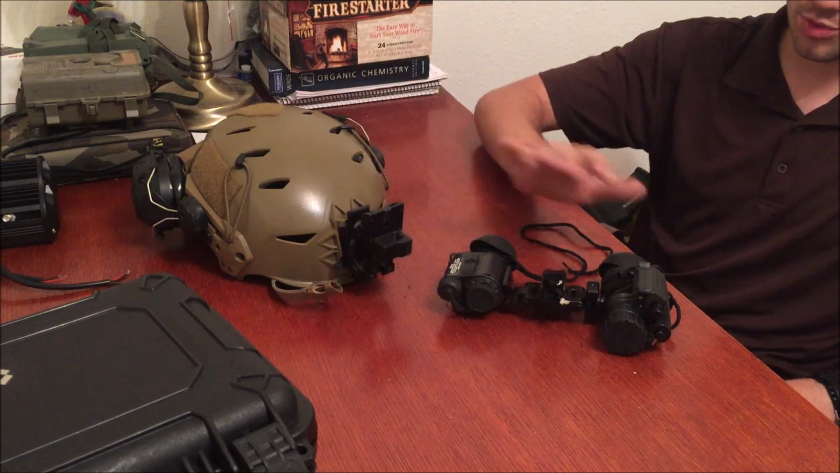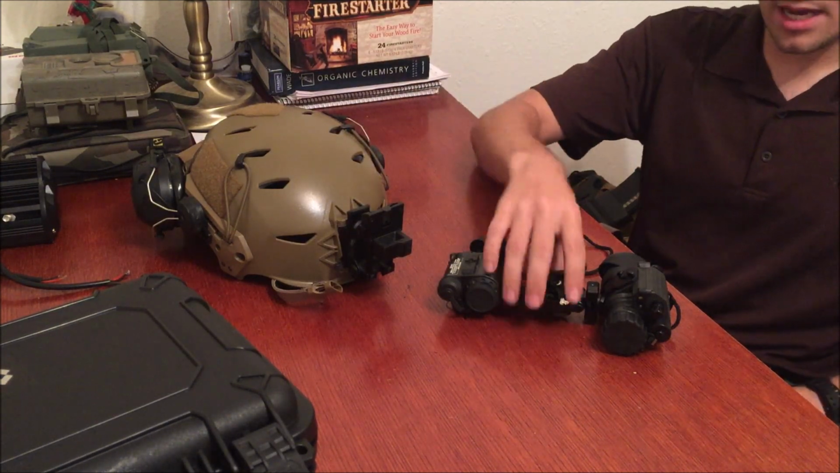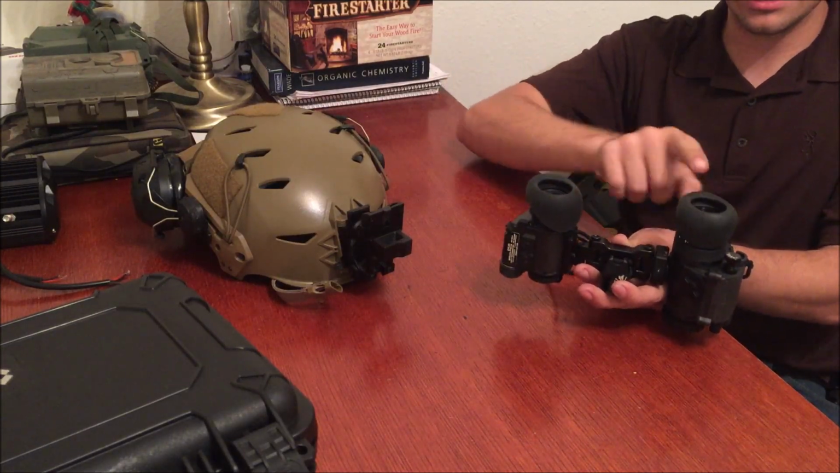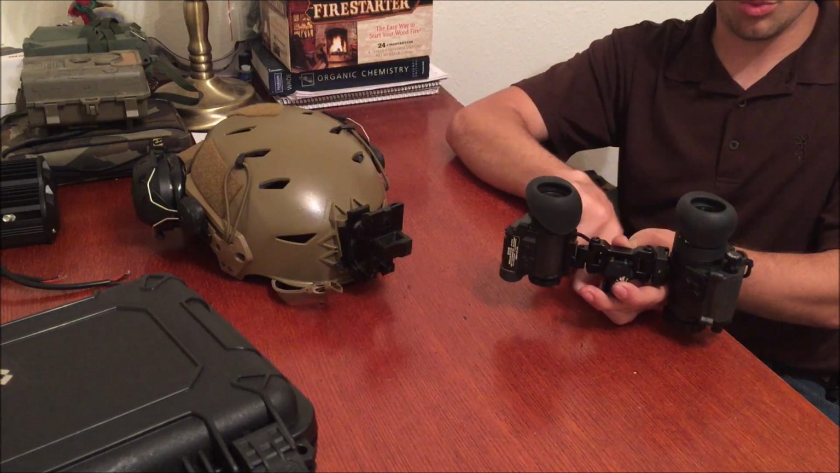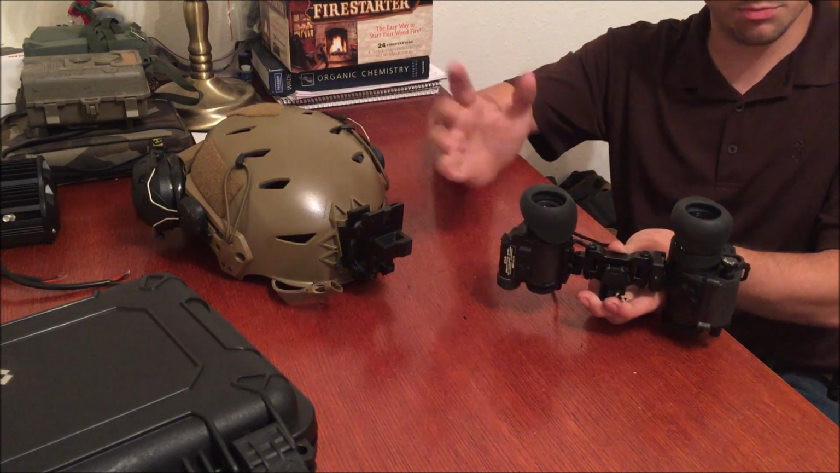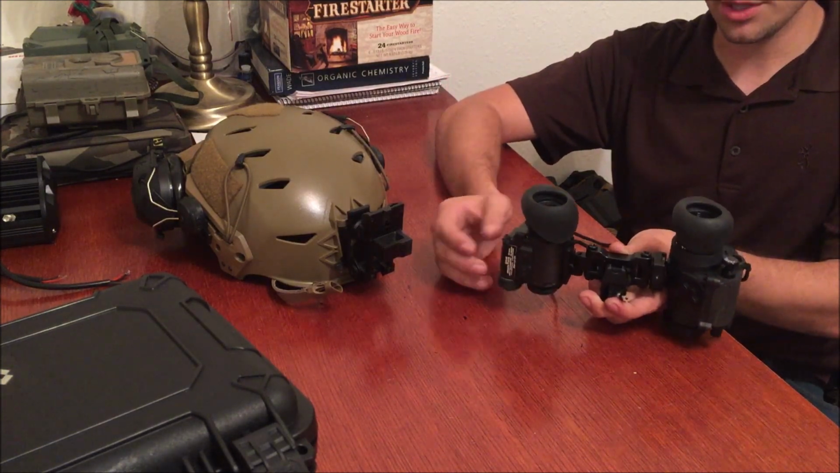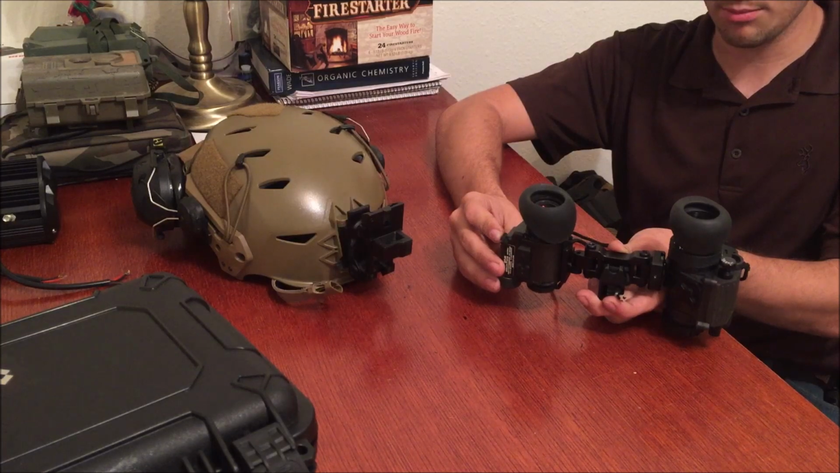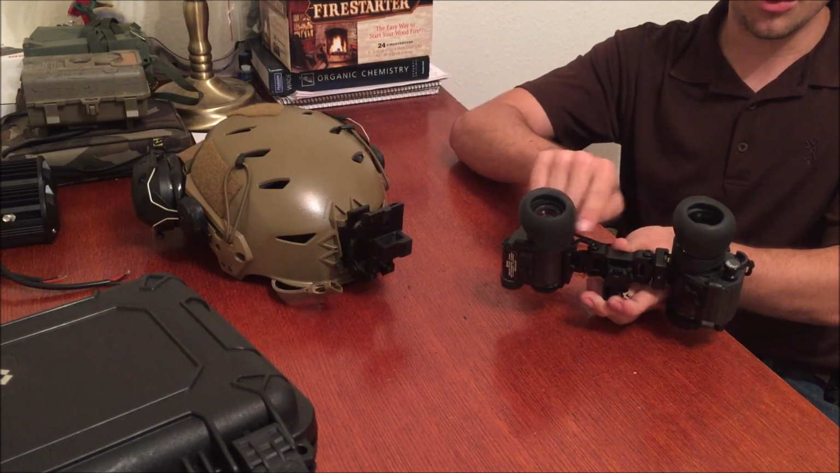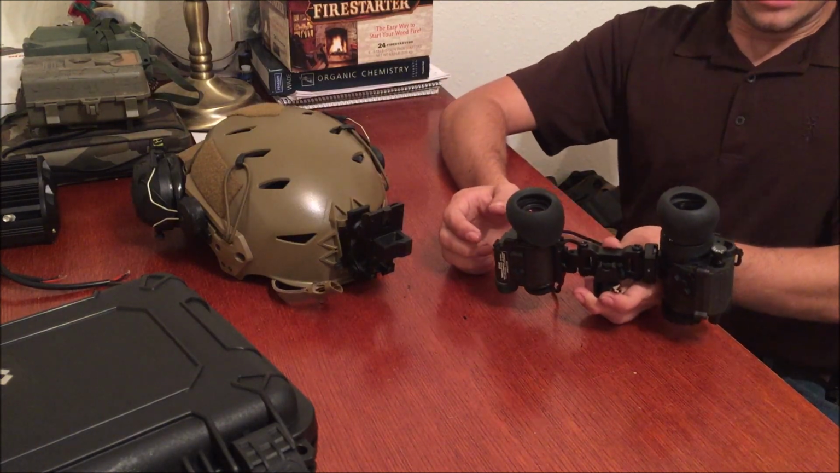If you are going to want to run this on a bridge, in order to get it to line up with a PVS-14, so your eyes are at the same distance, you're not going to be able to mount it directly to the correct spot in the bridge. It will require some modification. Again, I told the guys at FLIR about this. They're working on it. So the newer ones that they should be rolling off the line should have that problem fixed. But if you were to mount this in the proper spot, it would sit about right here, which means you wouldn't be able to see the PVS-14 and the Breach at the same time.